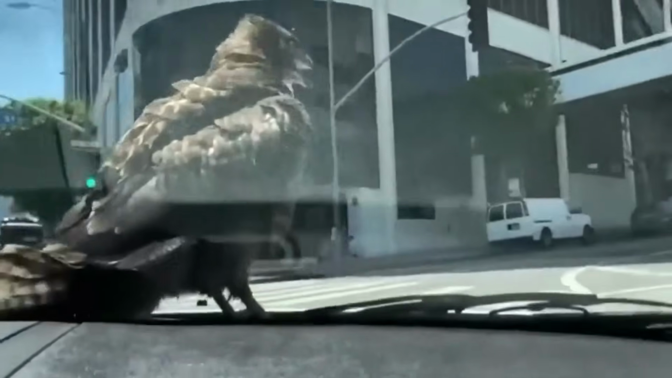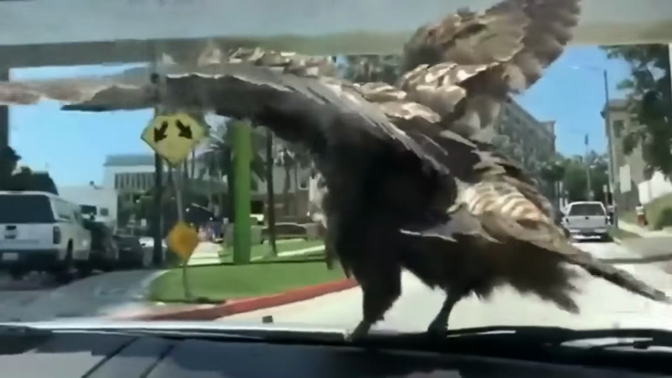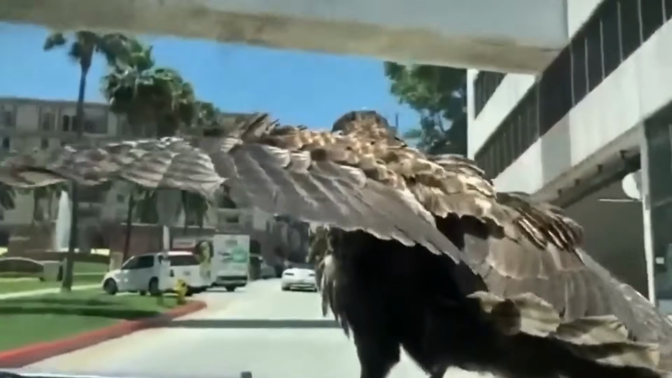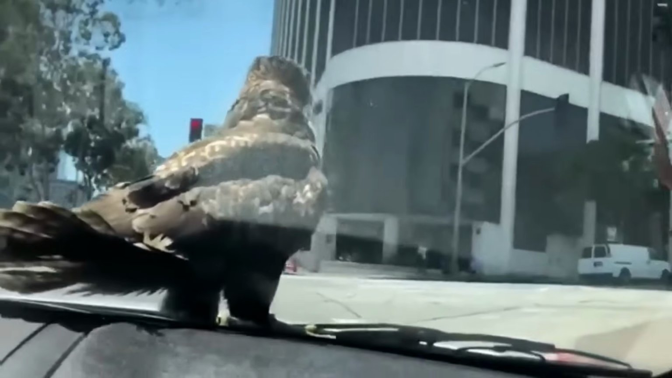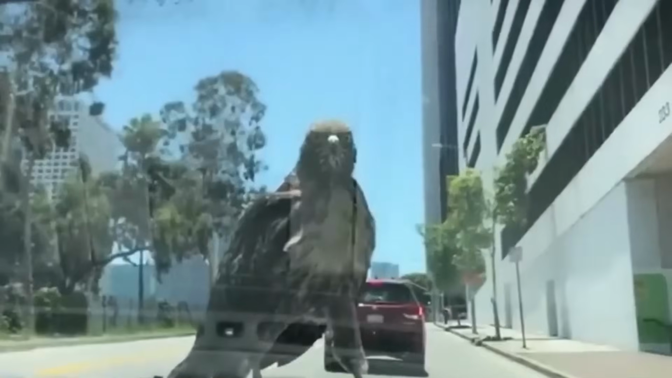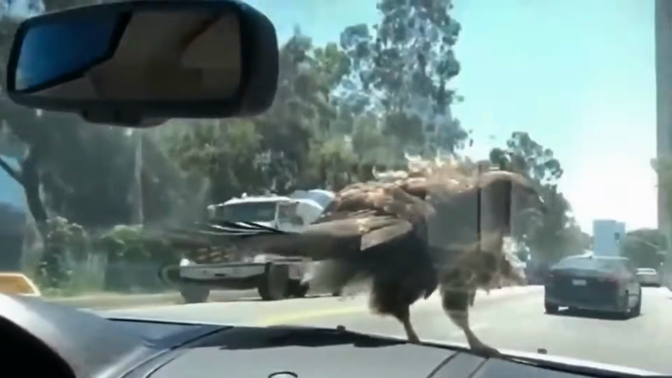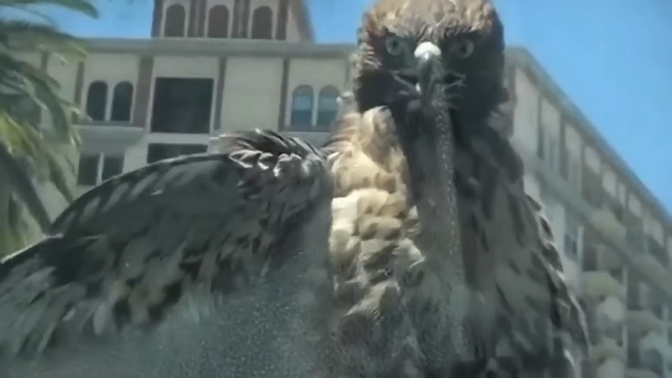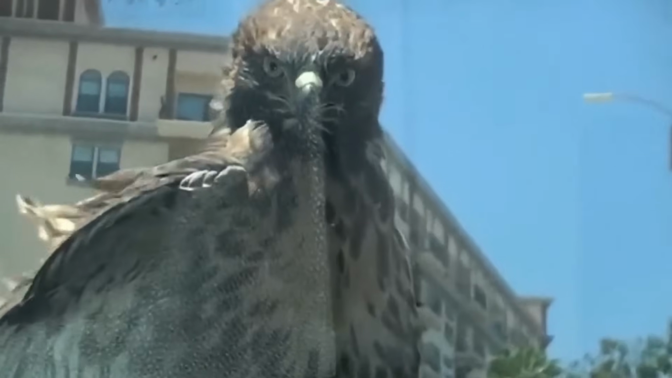Okay, this is crazy. A group of women in downtown LA had a once-in-a-lifetime experience with a majestic red-tailed hawk. This guy decided their car was the perfect spot to hang out on, and for literally over 15 minutes, they were treated to an up-close and personal view of this incredible bird. Yeah, it's pretty crazy how calm and composed this hawk is, just sitting there, staring straight at the camera.